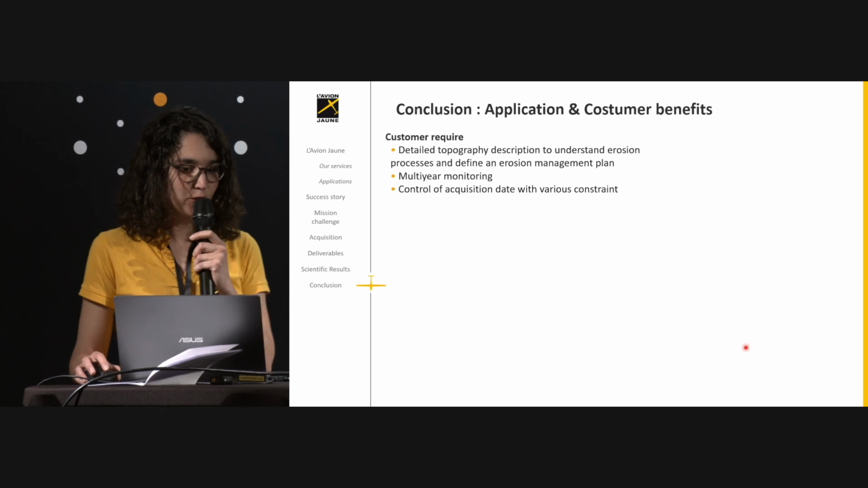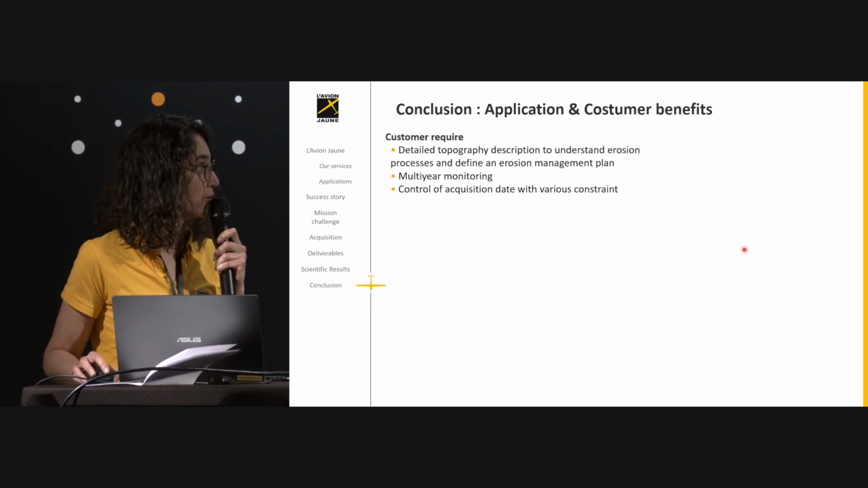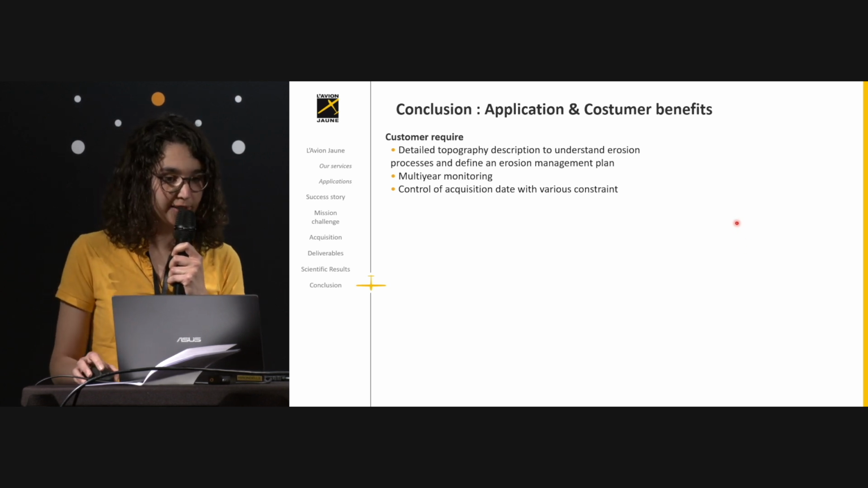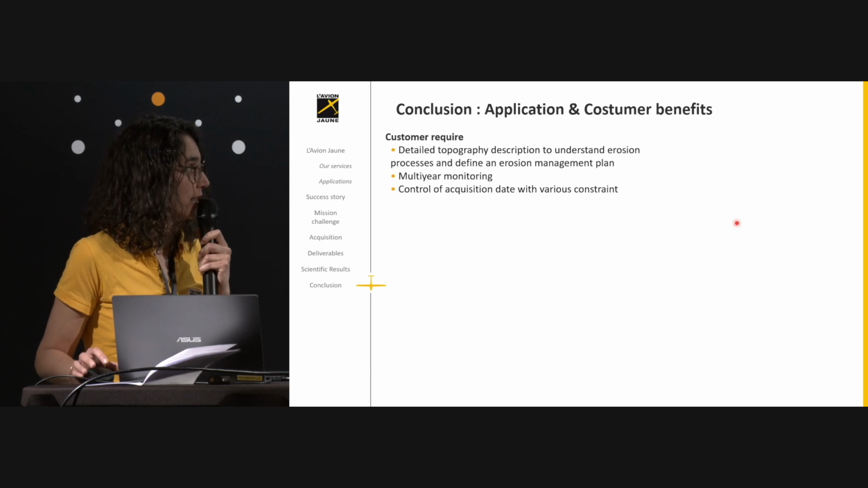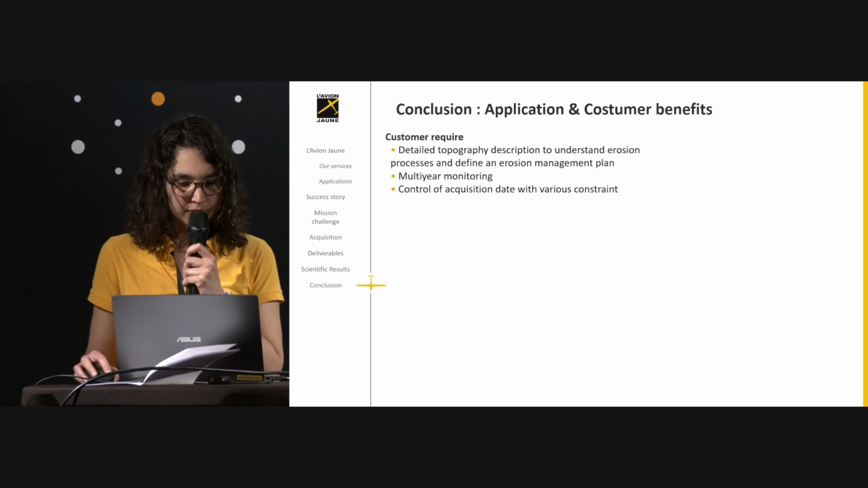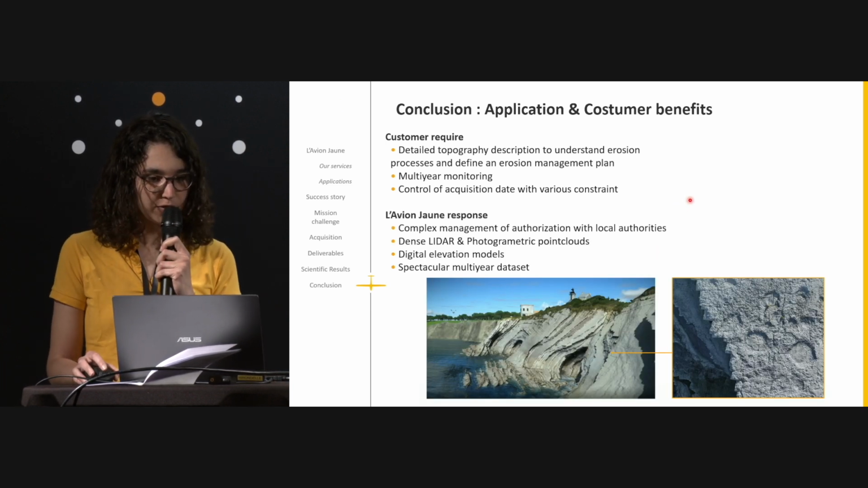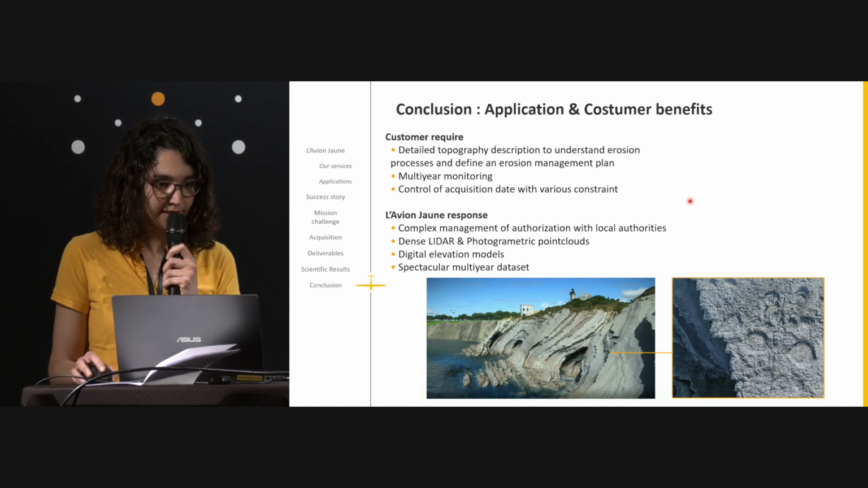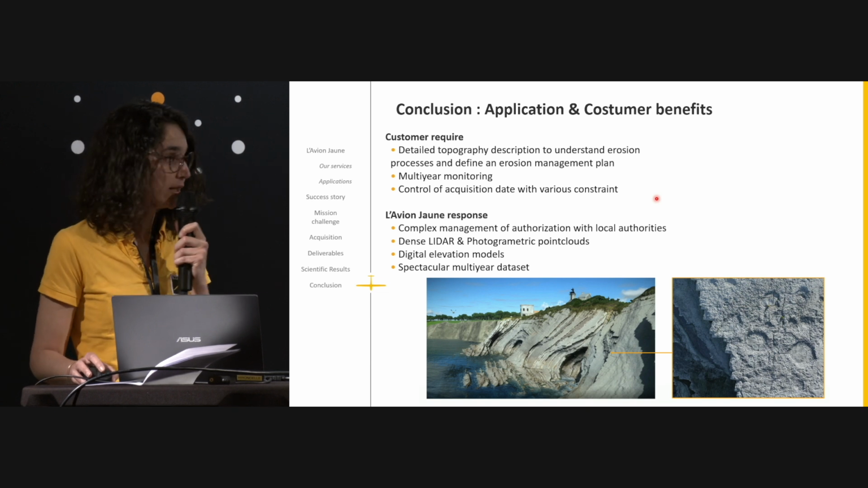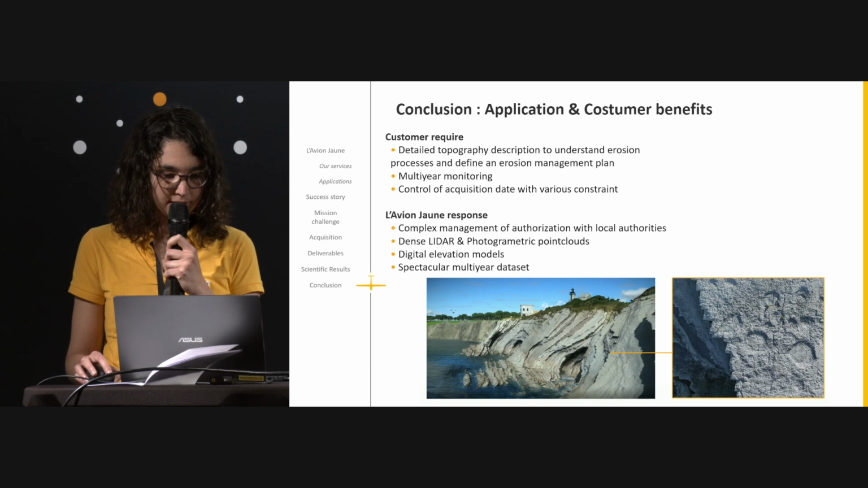So in conclusion, the customer required a detailed topography description to understand erosion processes and define an erosion management plan: multi-year monitoring, and control of acquisition date with various constraints. For L'Avion Jaune, that was a complex management of authorization with local authorities, and we produced dense LiDAR and photogrammetric point clouds, some digital elevation models, and a great multi-year dataset.